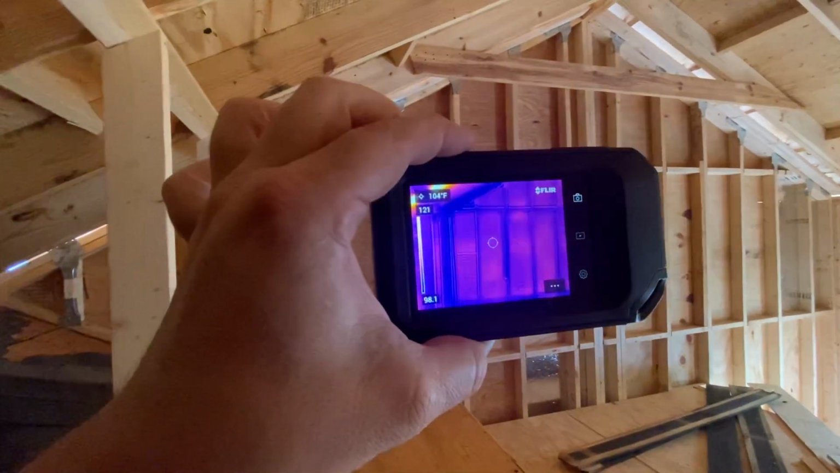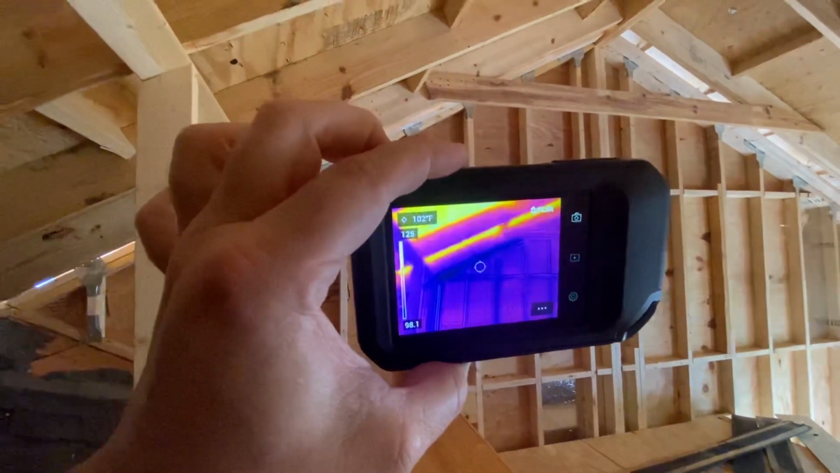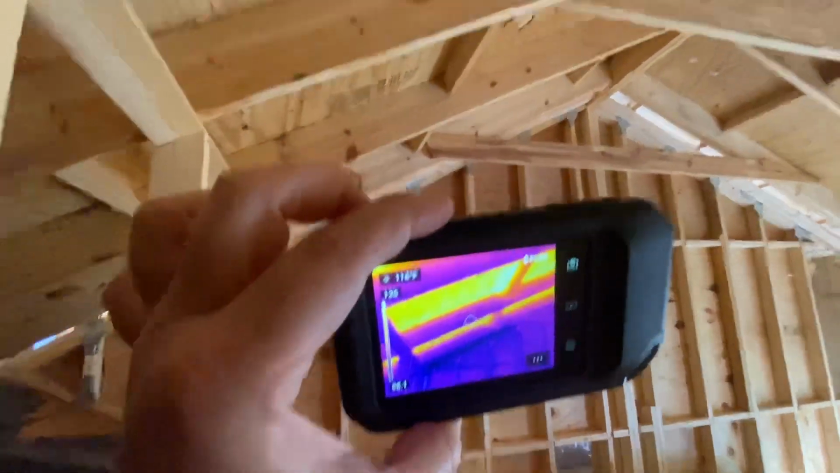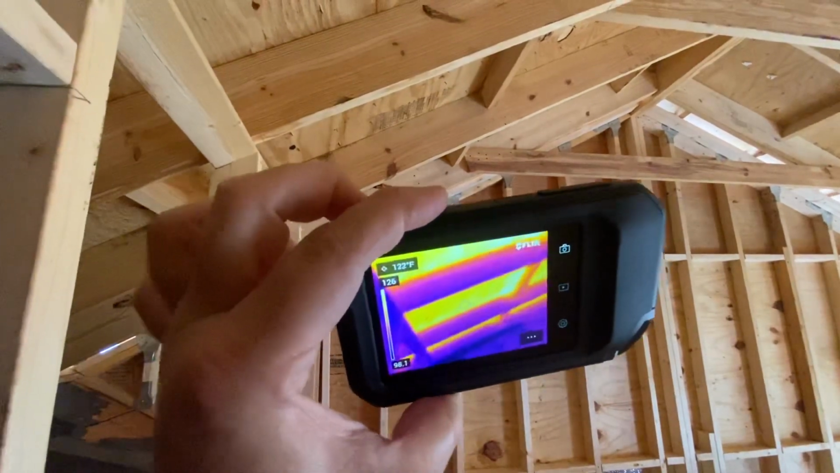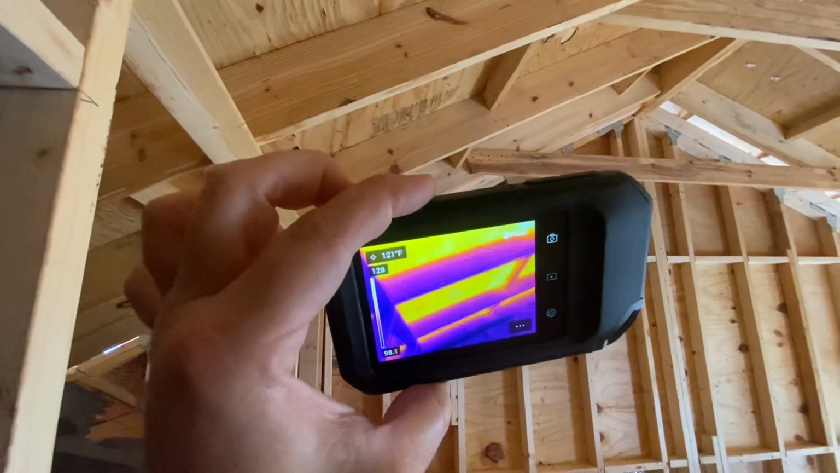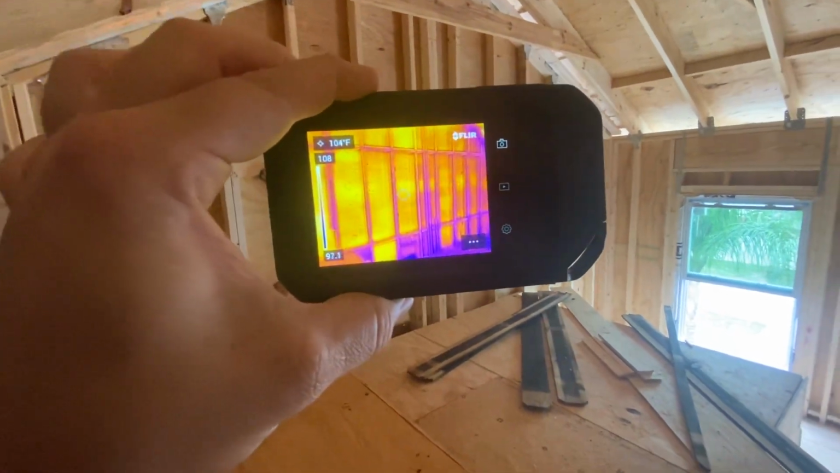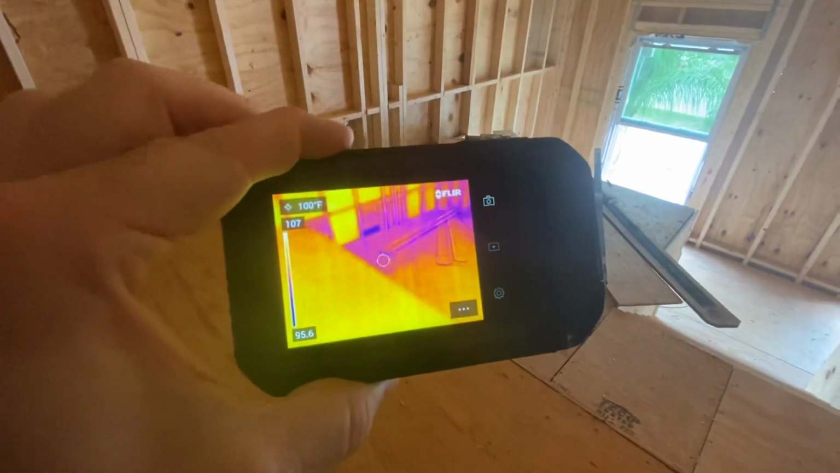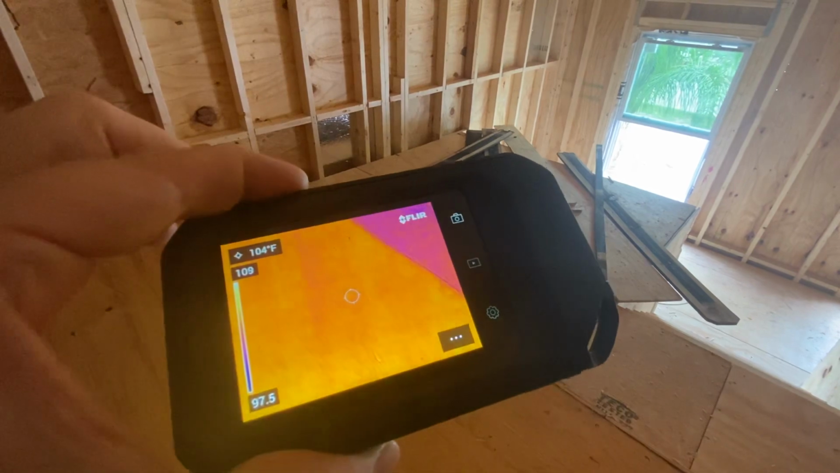Here's the side of the house. You can see it's all relatively way cooler until you go up here on the roof. That thing is just cooking. 128 degrees on the inside of the plywood. So obviously, it recalibrates at its coldest points.